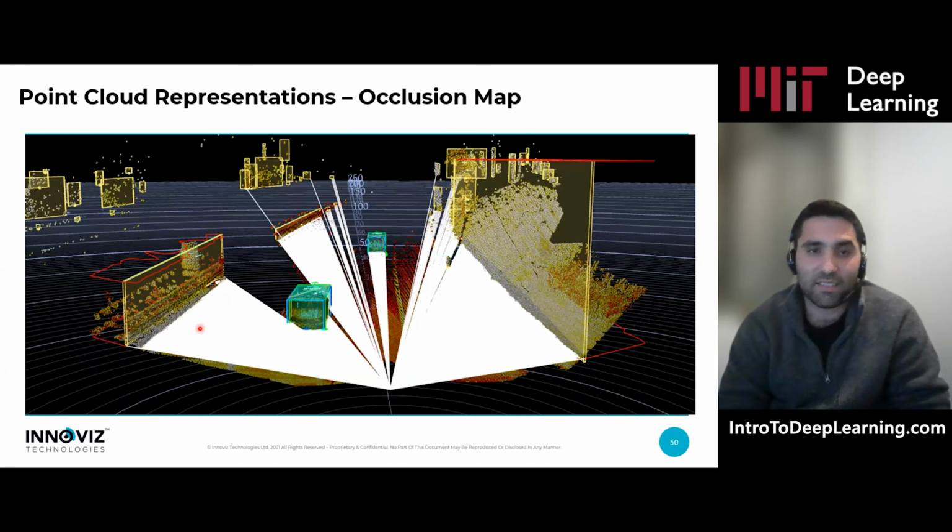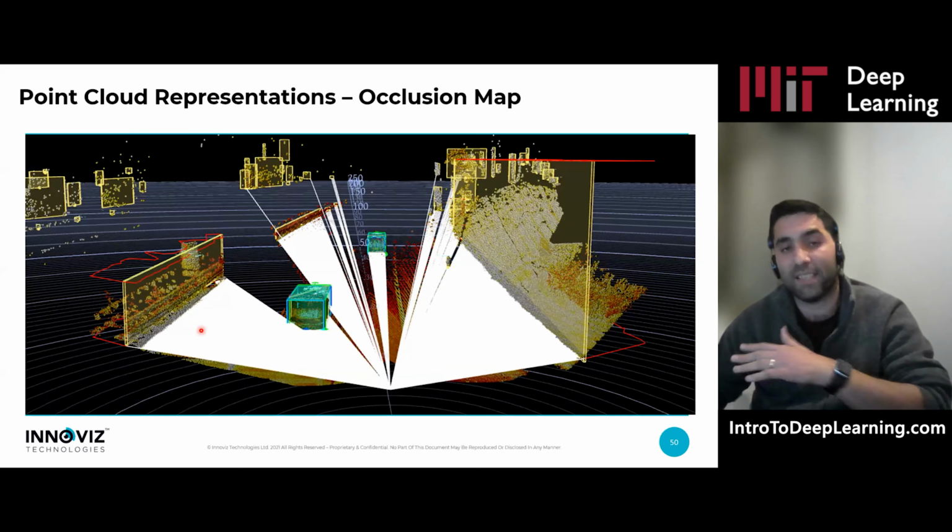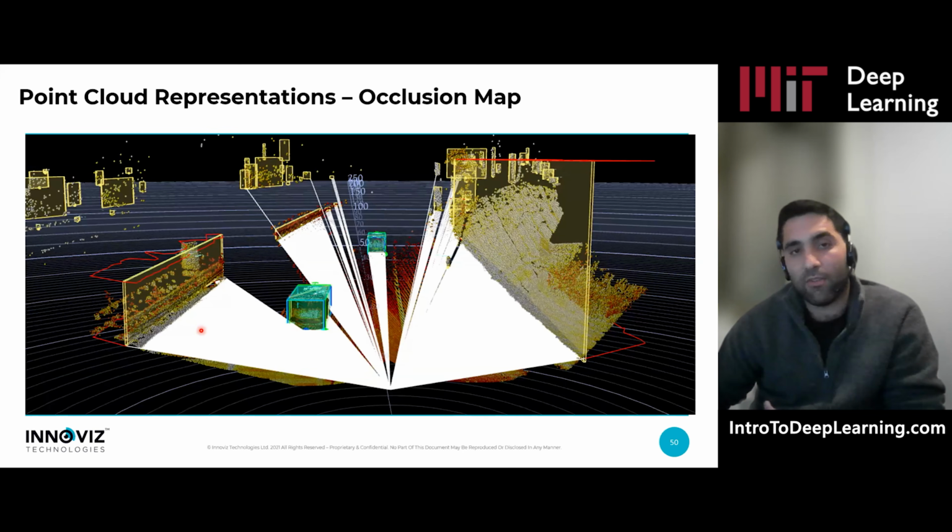What you can see here is an example of an occlusion map. All the white is non-occluded point cloud. So if you take this clustering mechanism and just color all the free space, you get this occlusion map. You can add this occlusion map as an extra layer for the network, so it has this information in advance, and you don't need to create really big, fat networks in order to understand these occlusions.